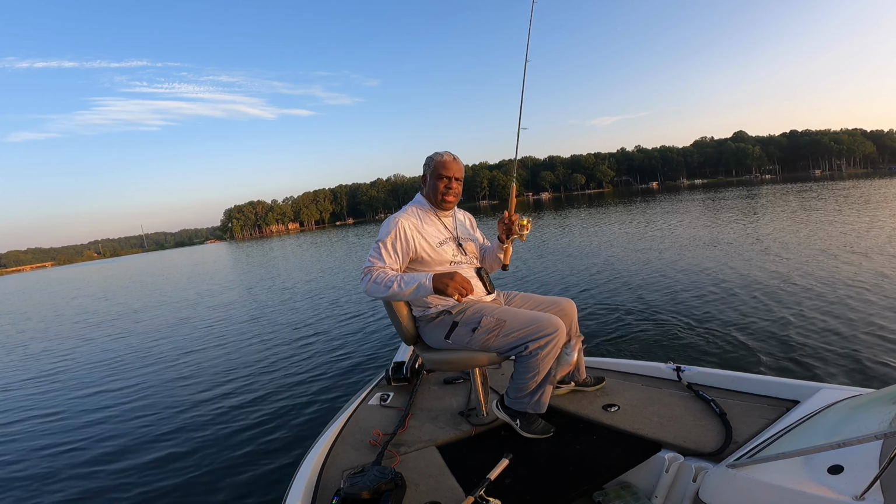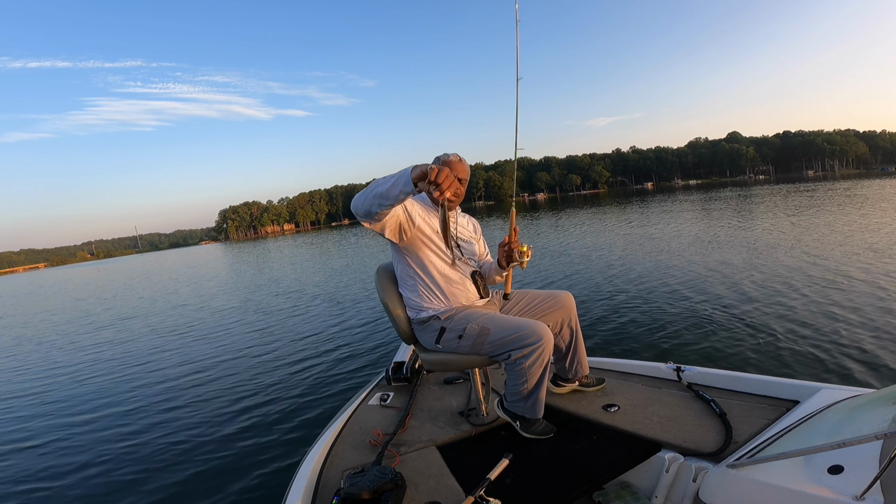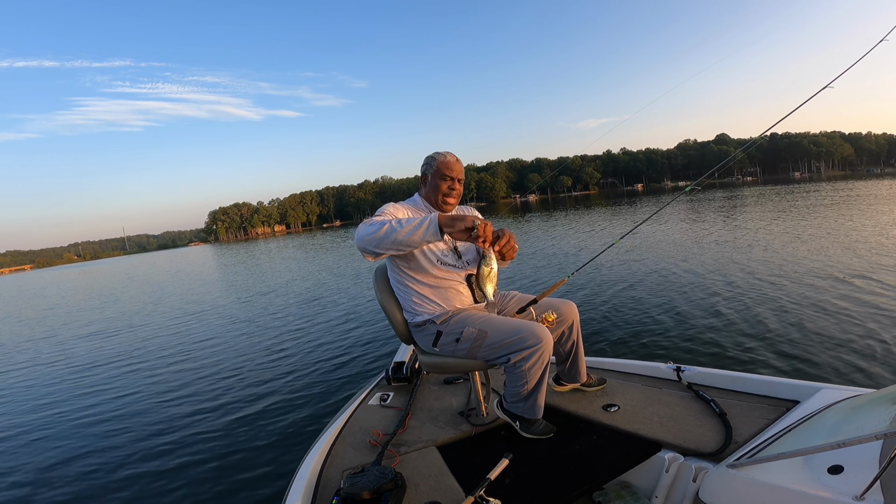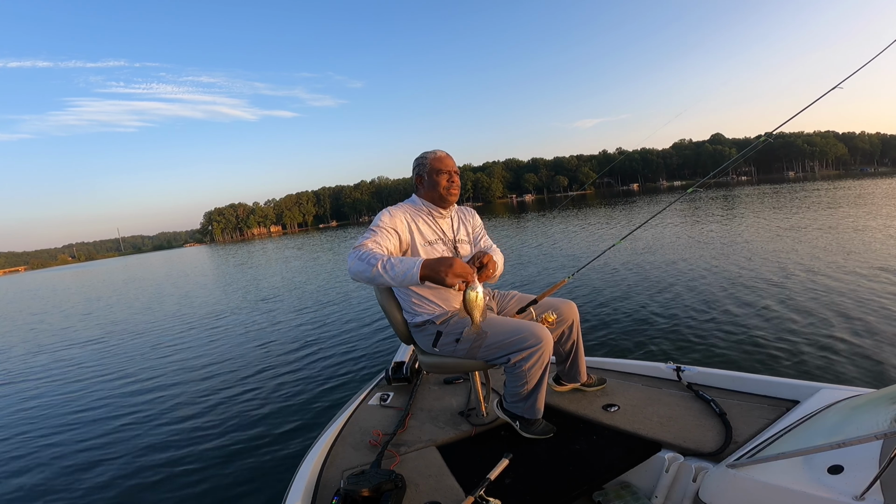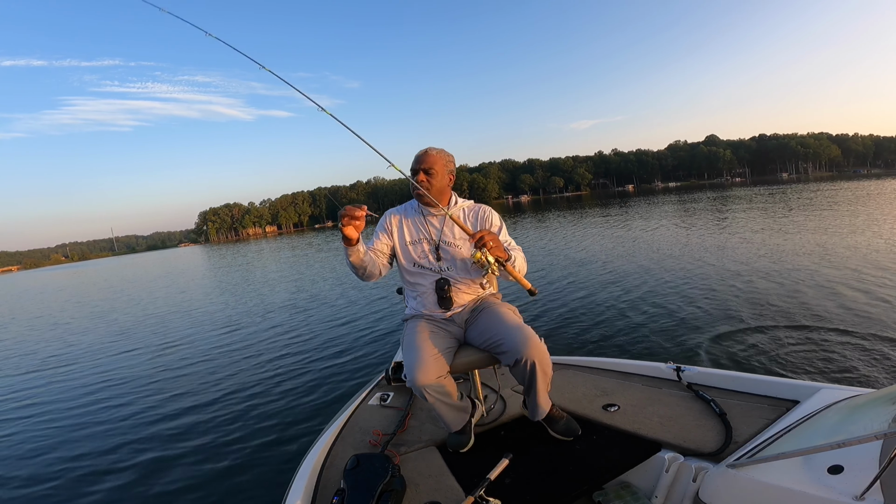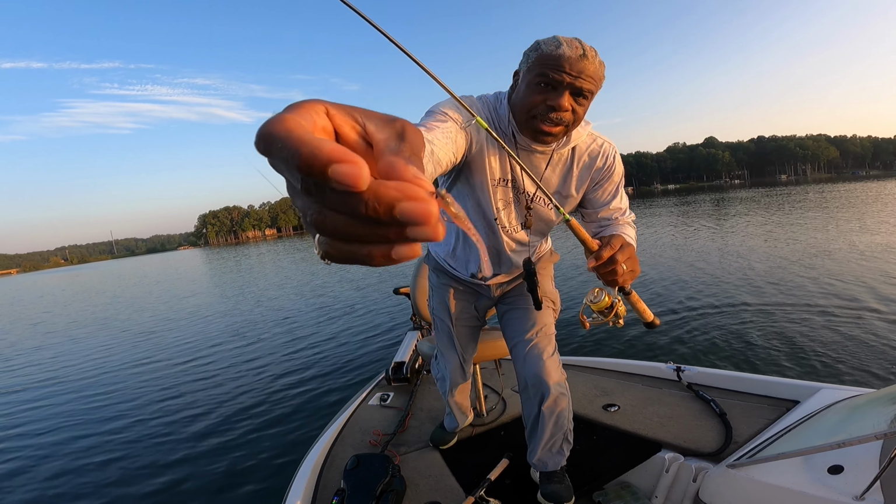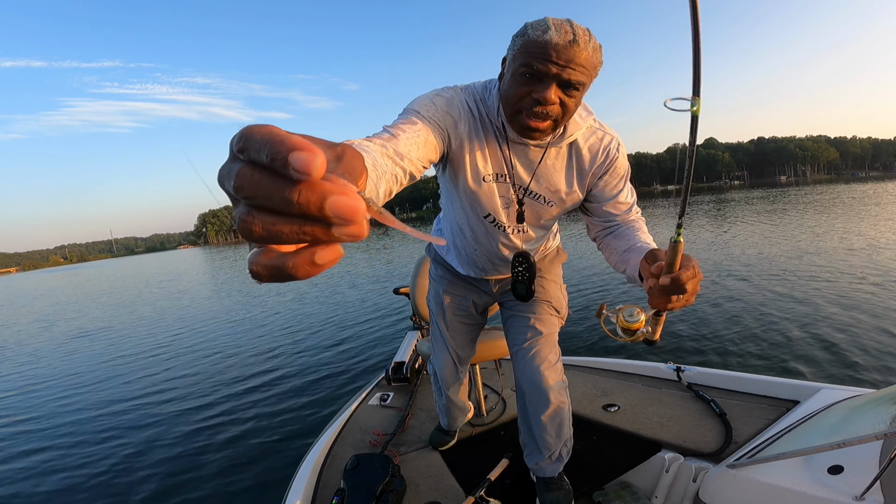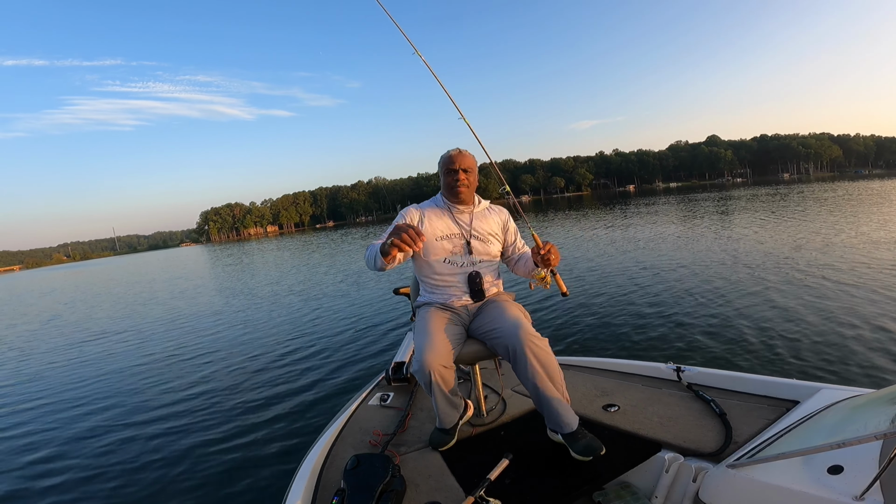Well, they ain't as finicky this morning as they have been. So I'm using this morning a 1/32 ounce jig. I haven't had to go to my skittle, but I ain't catching any big fish either. This one's a 1/32 ounce jig head, and that's a crappie bait by CMI. I don't know what the color's called, but it's one of those crappie baits by CMI as always.